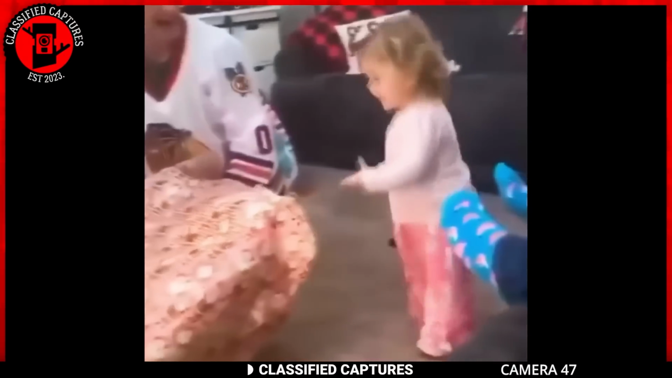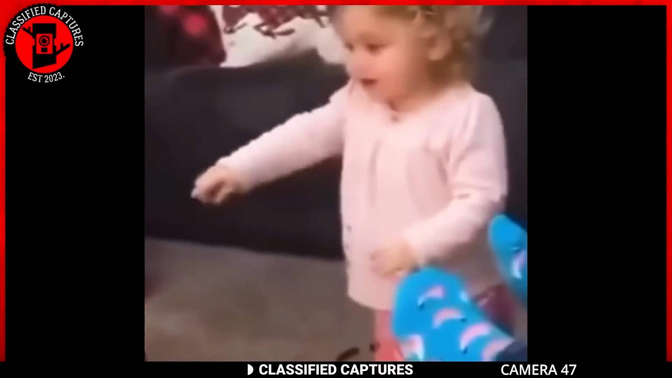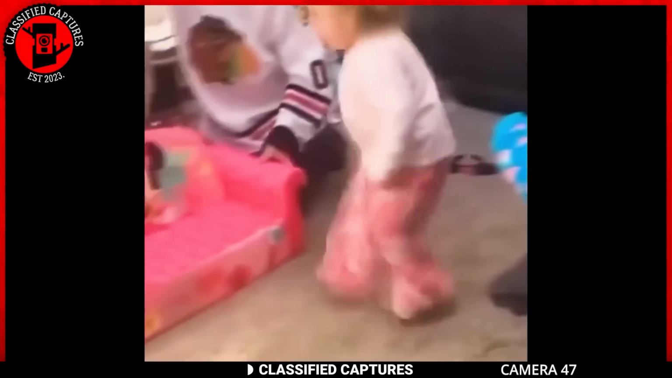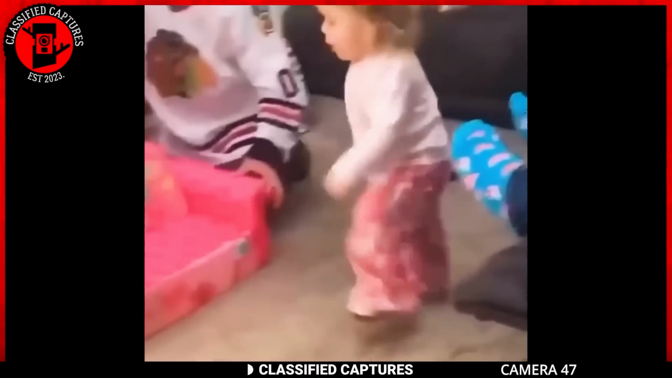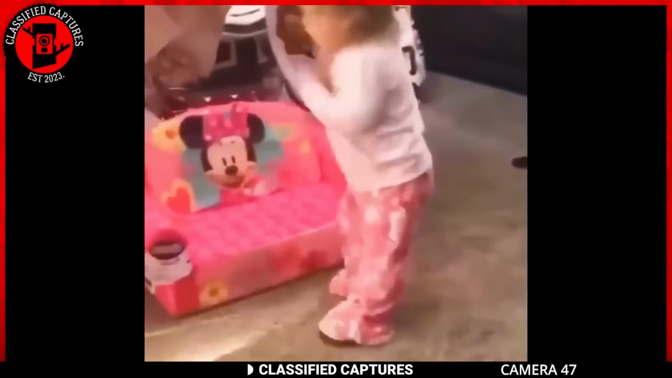On Christmas morning, a family gathered around the Christmas tree to unravel their gifts. This little girl was so excited and jumping up and down when she realized that she'd been gifted a miniature Minnie Mouse couch. As she was screaming with joy, someone was filming the whole thing, probably having in mind to document this happy family time.